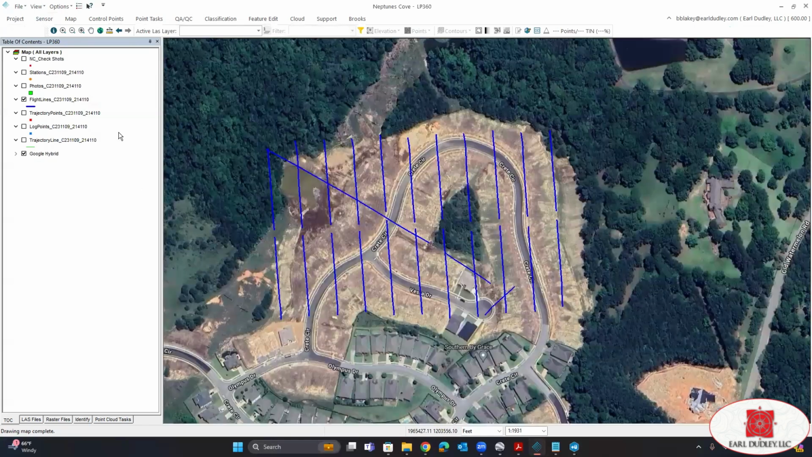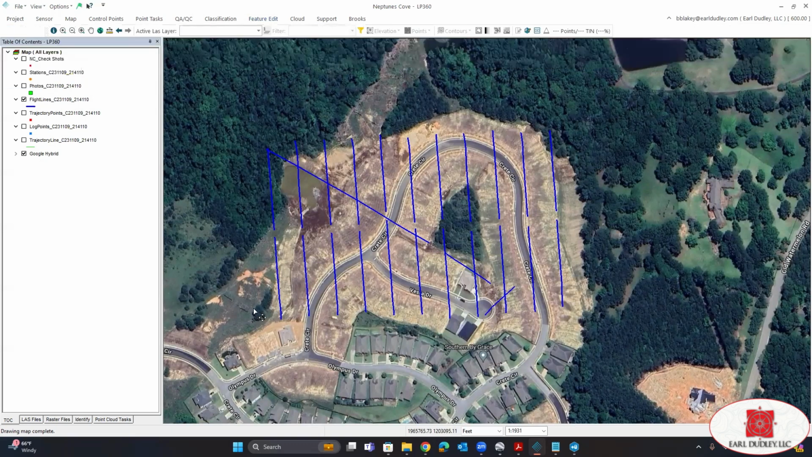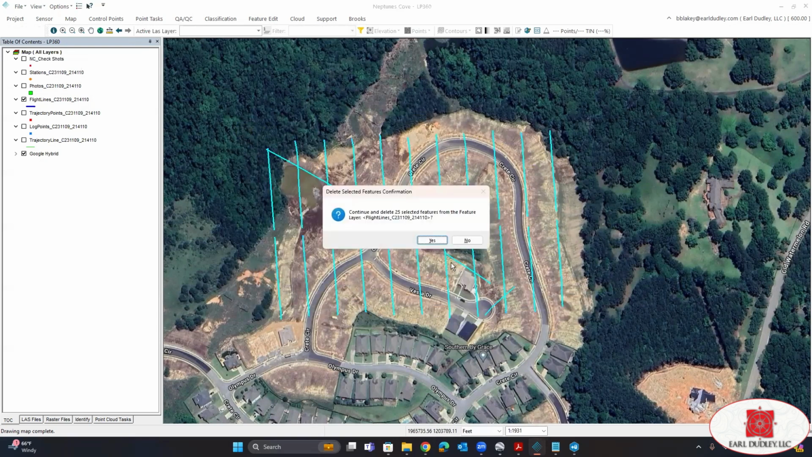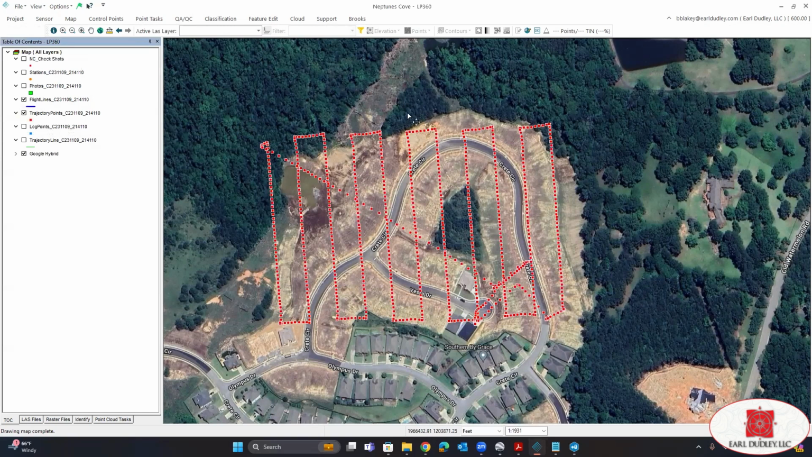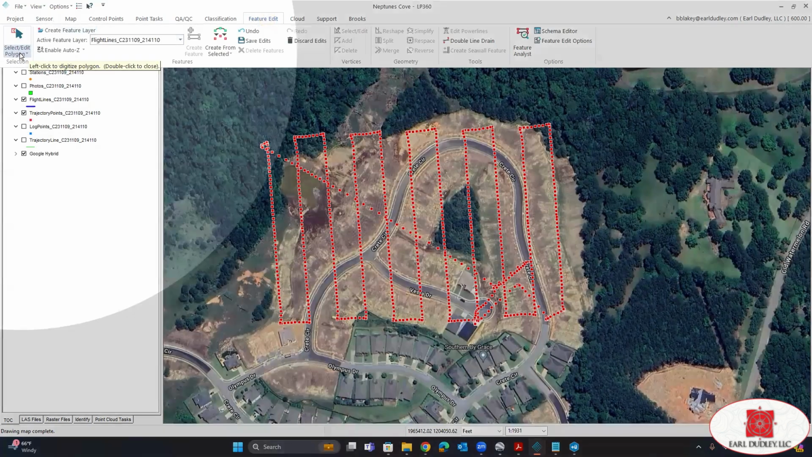Now, if you're not happy with what you see, we can just go ahead and delete these guys by going up to feature edit and then using our lasso. And I'm going to hold down the left mouse button. We click the delete key on my keyboard. Yes. And then now open up our trajectory points, and we can do this manually. Go to feature edit, select edit polygon.